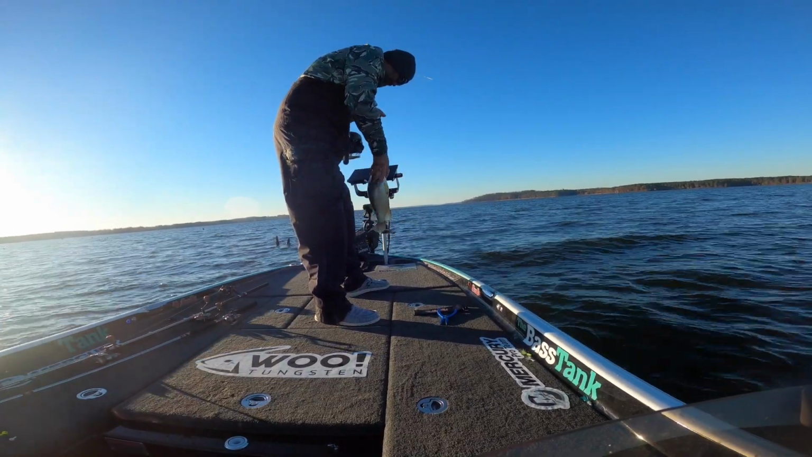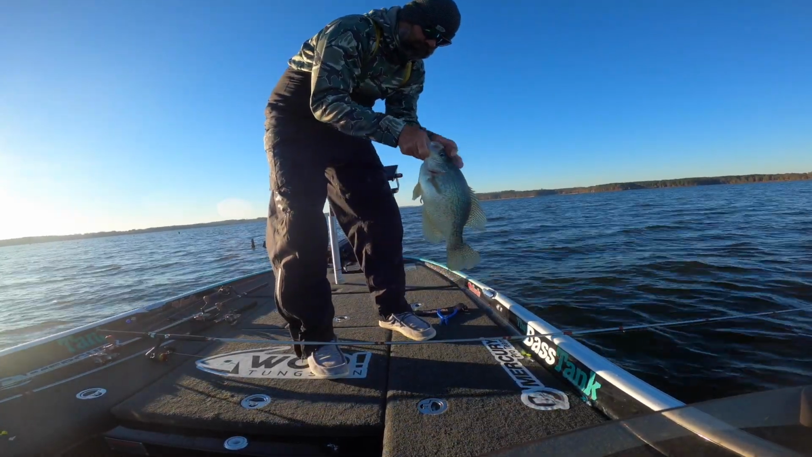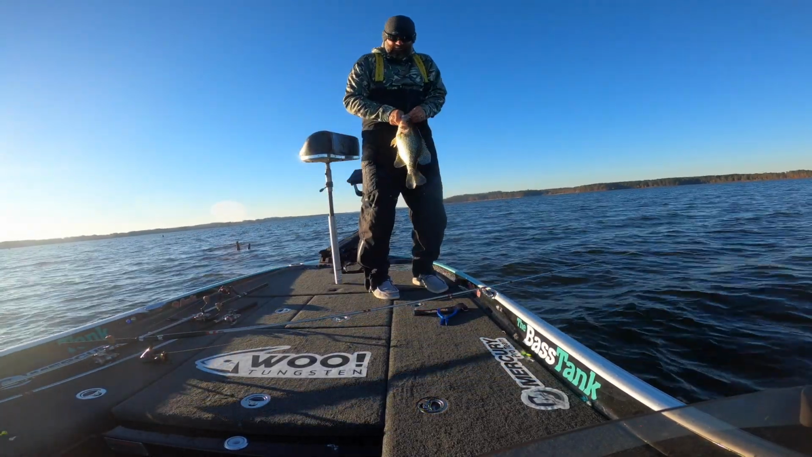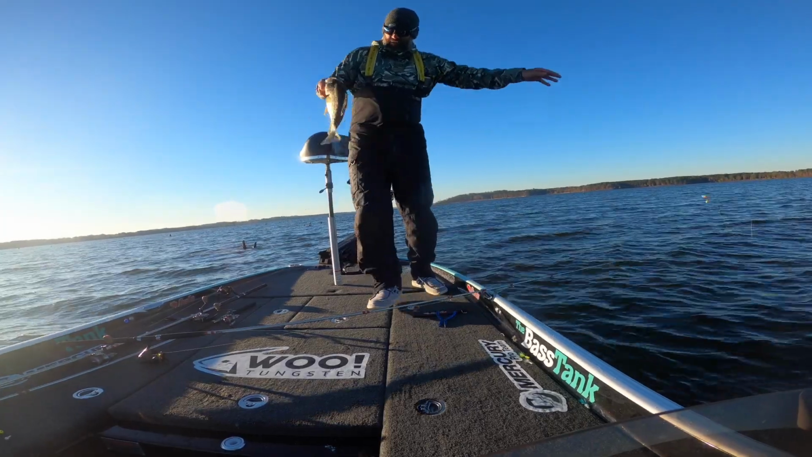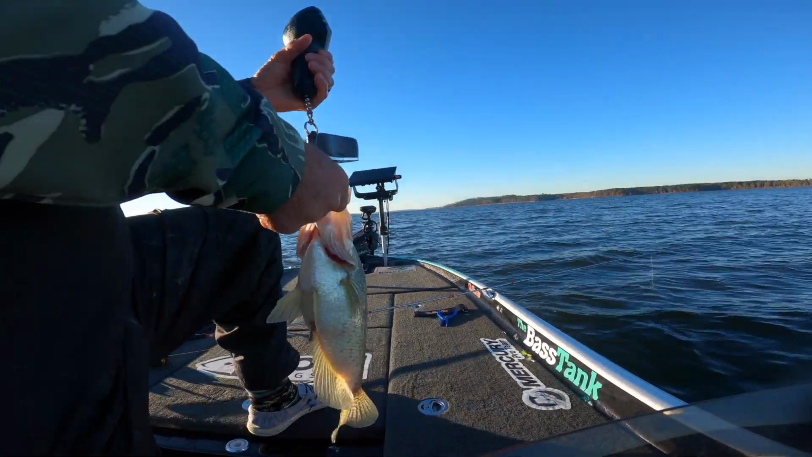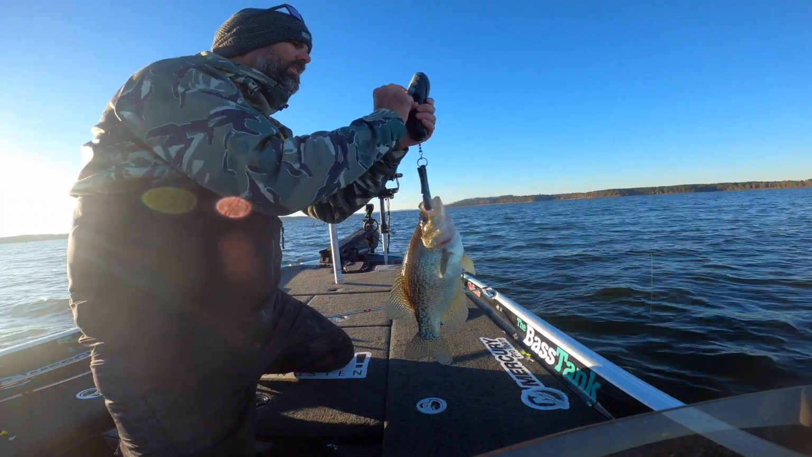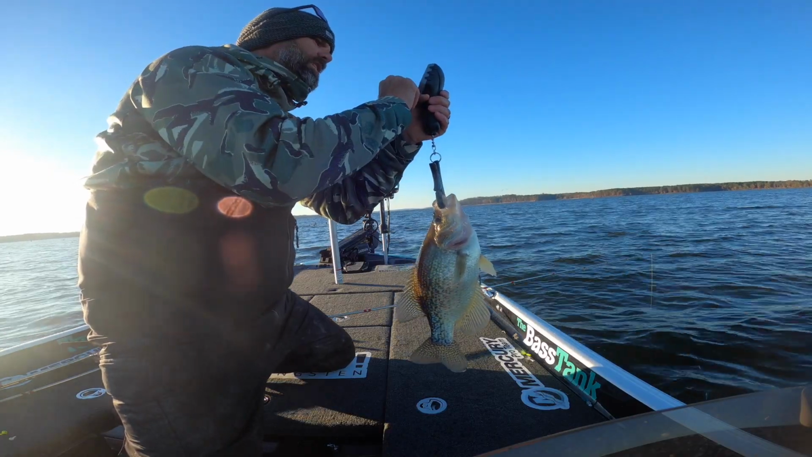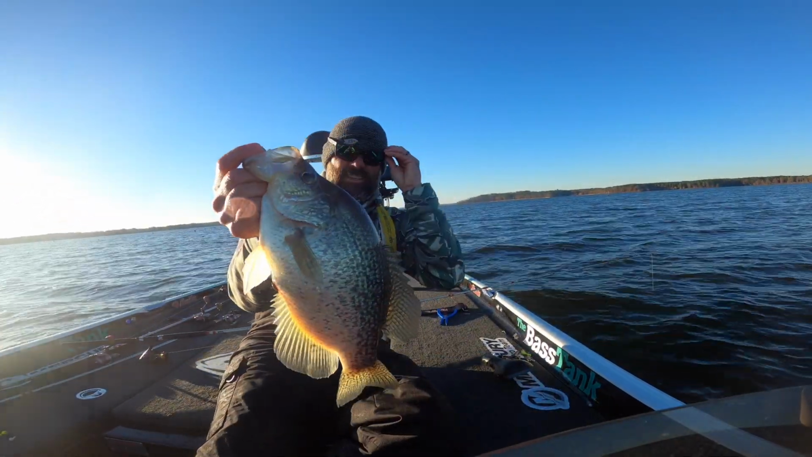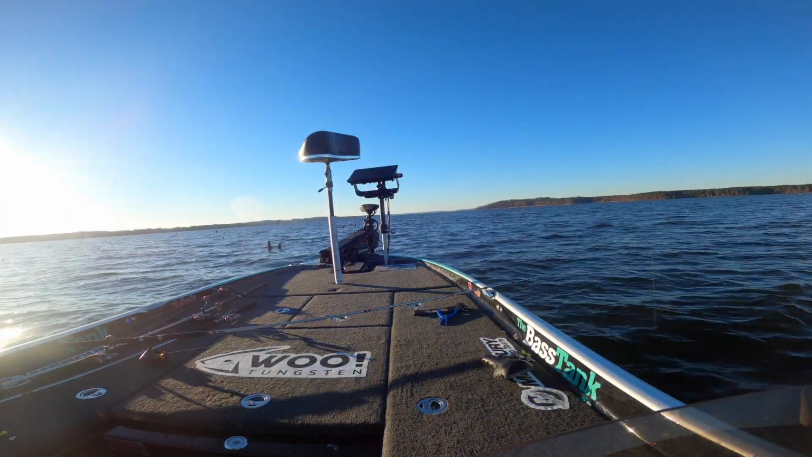Giant black crappie. Oh, he's thick. Wow. Wow, that's a 2.45. Holy crap. 2.45 black. It's the same tree. There's like 30 of them down there. Almost put him right there.